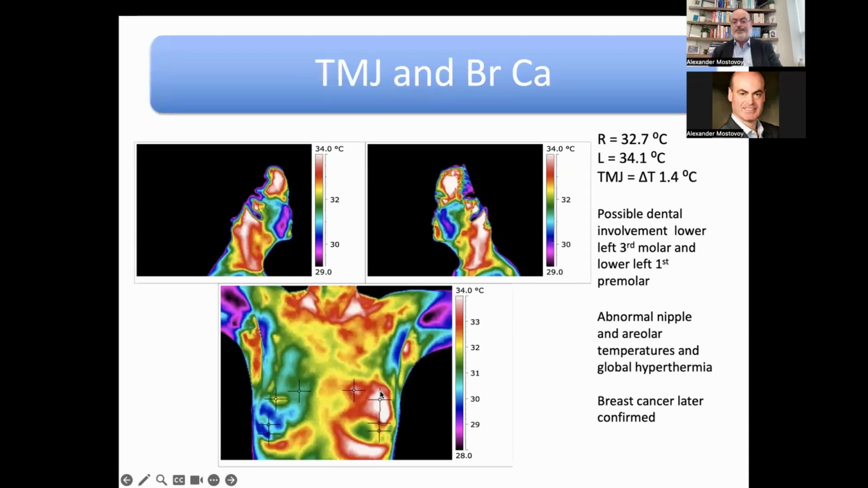I have seen a disproportionate amount of women with TMJ that are also high risk for breast cancer as well. Obviously, this is quite an obvious example, but it's not unusual to see breast cancer as well as dental pathology, as you will see a little later.